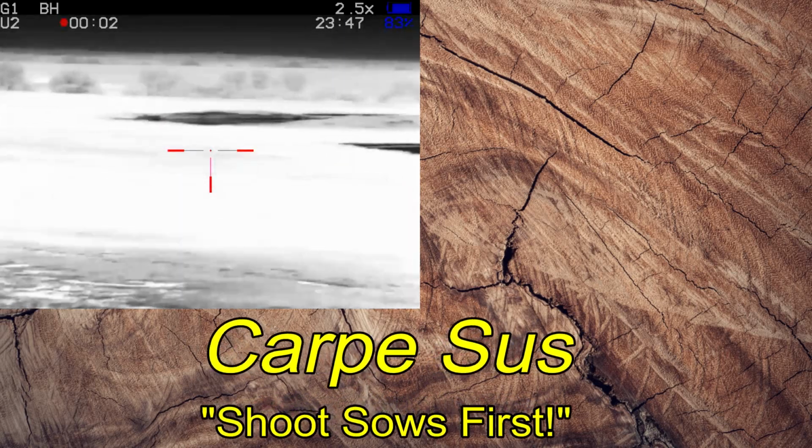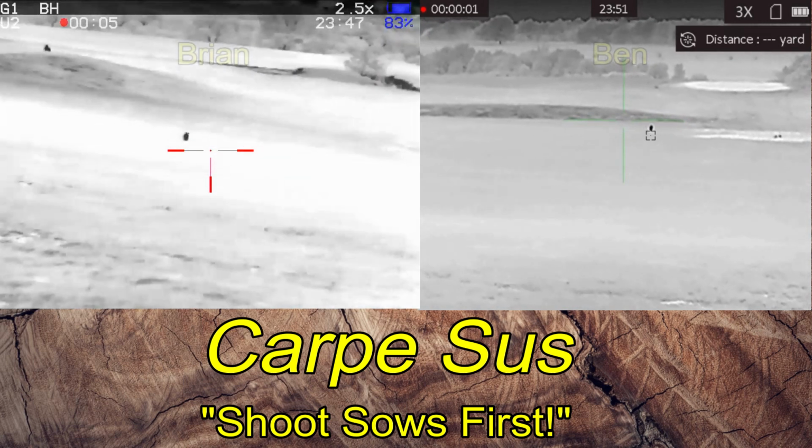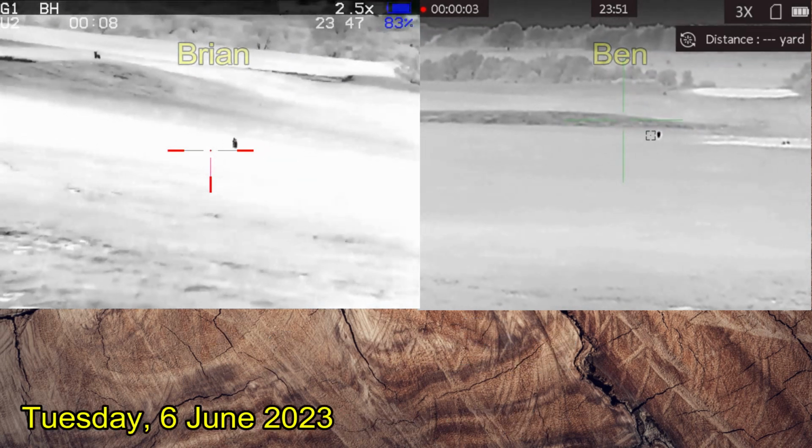Ben and I went hunting up in North Texas. We'd been at it for about 3 hours or so when we found ourselves in something of a target-rich environment.